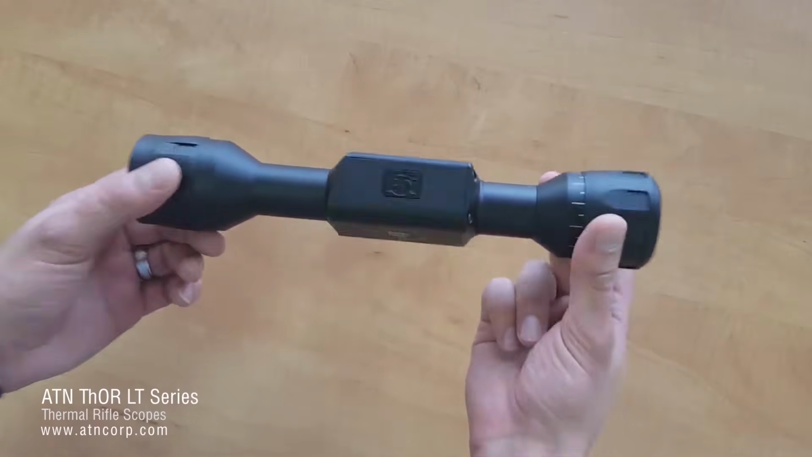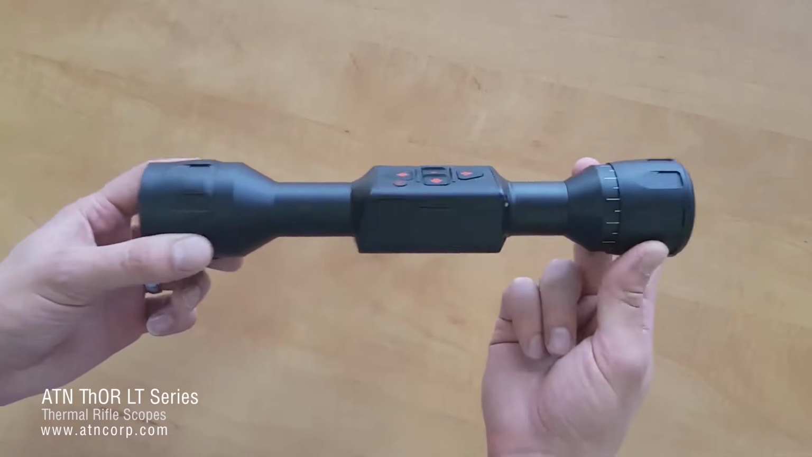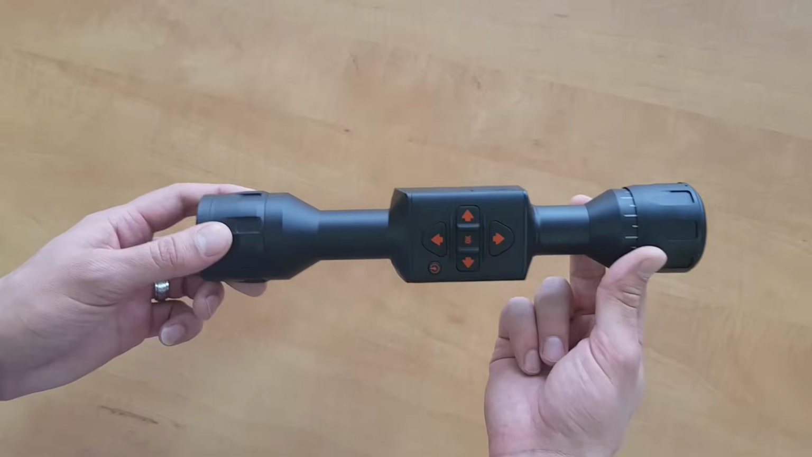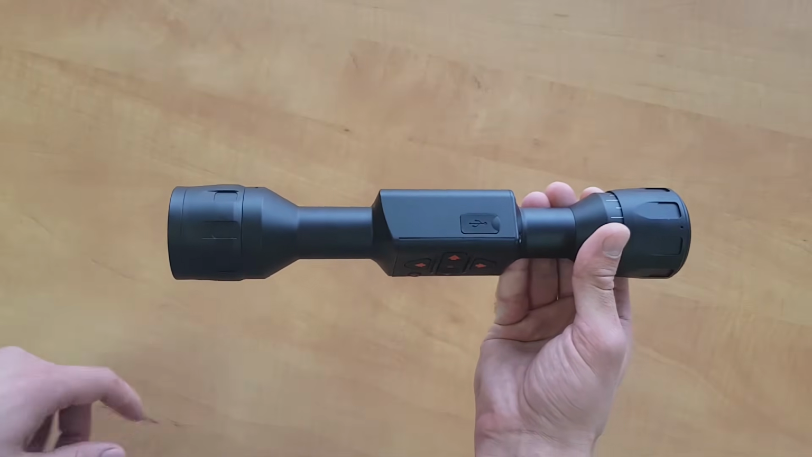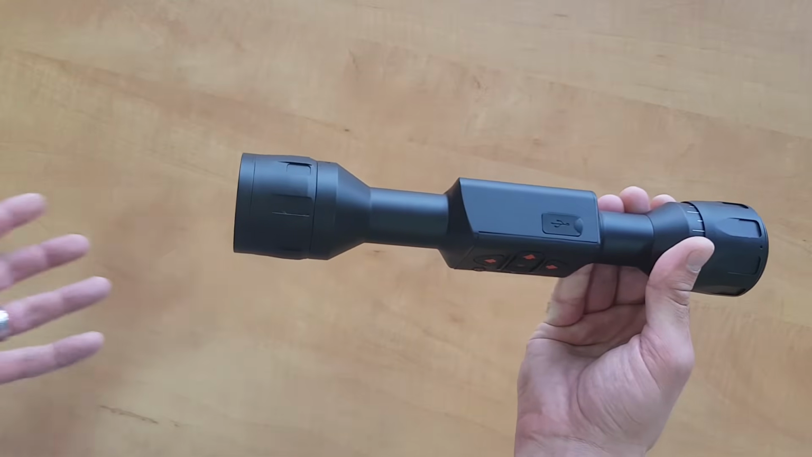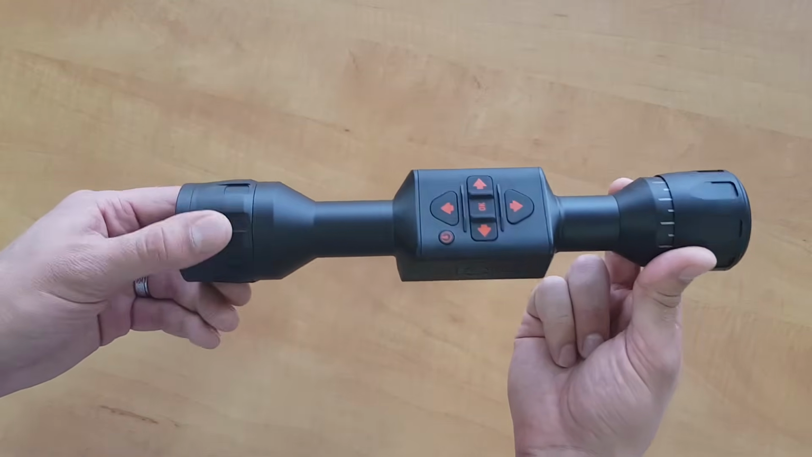In this video I'm going to be talking about the ThOR LT, the light thermal scope. You've got your USB Type-C charging port. You charge it for at least 6 hours when you get it, and it'll last you about 10 hours of